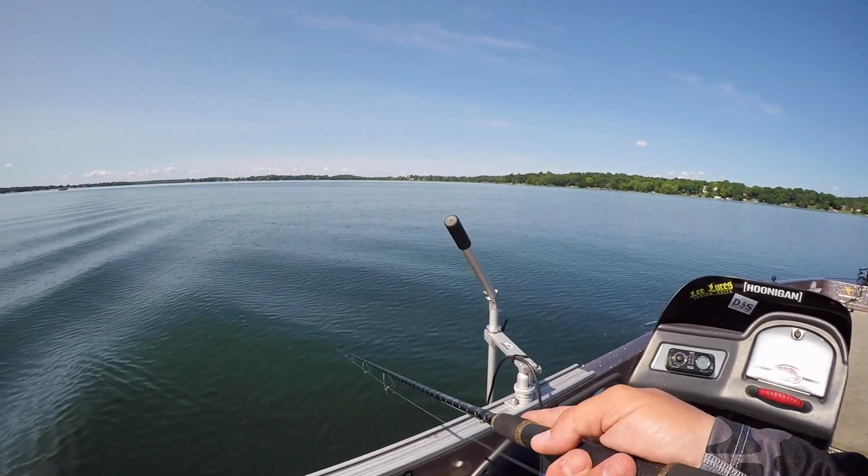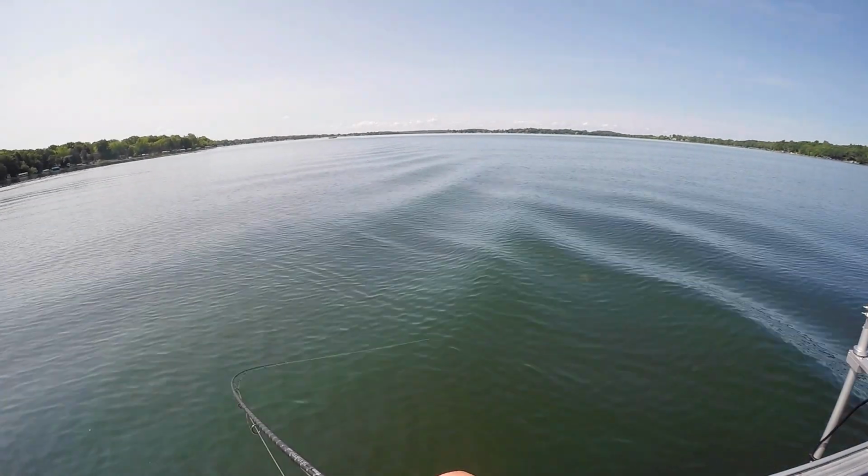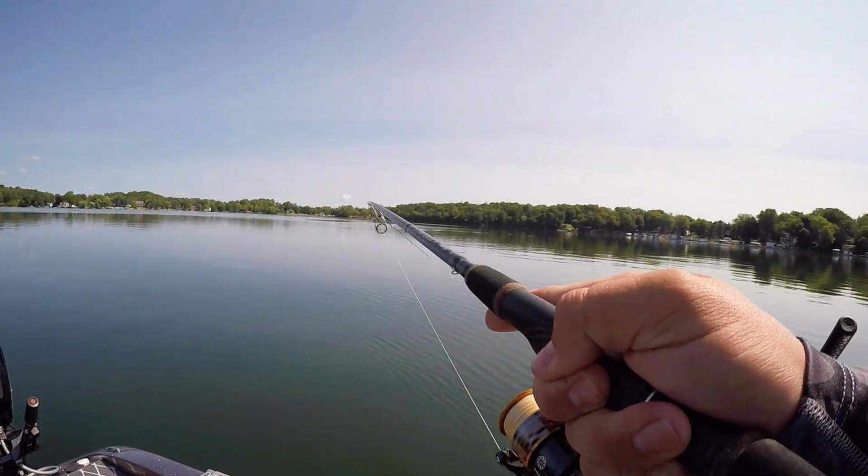You can see these fish, there he is, actively chasing bait. There he is, on the pause.